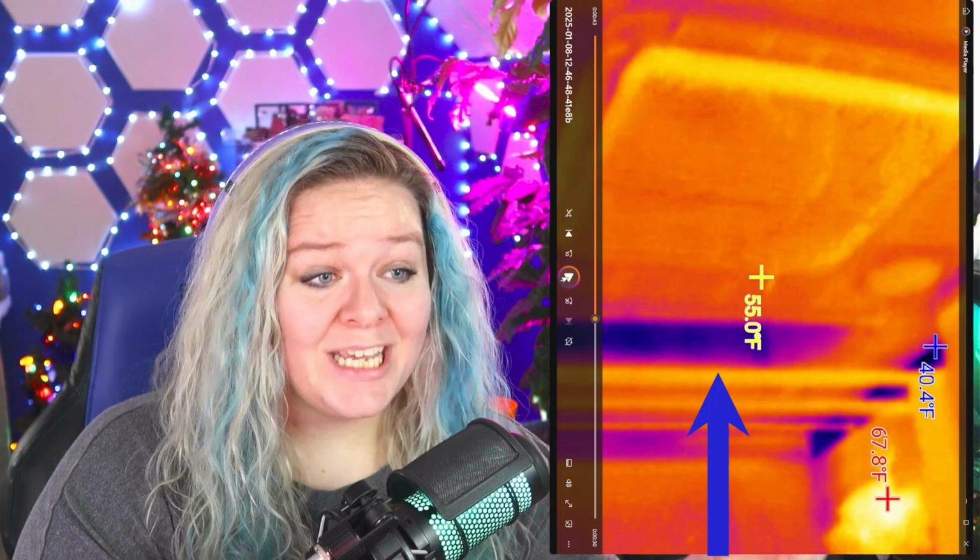You can really see it dramatically when it's in the same frame as the actual vent for the bathroom that has the pillow cover in it with the Reflectix bottom. That vent cover is almost 60 degrees, and you see that deep blue behind it that's telling us that that area over the shower is probably closer to 40.